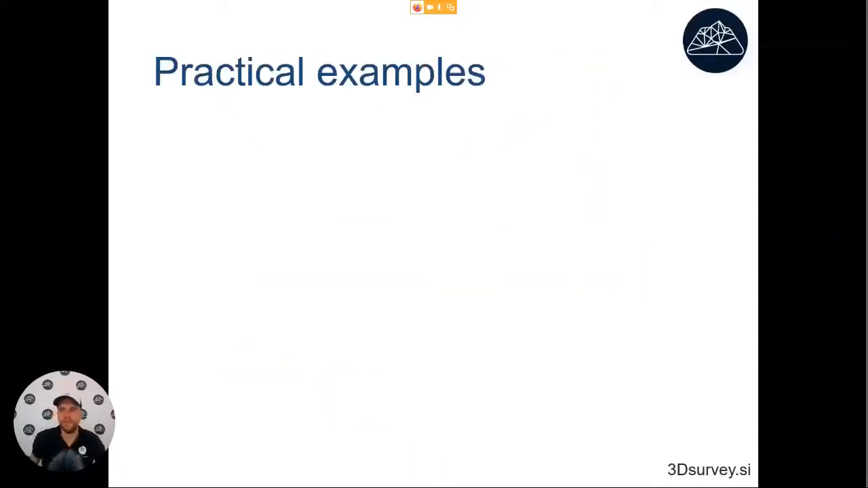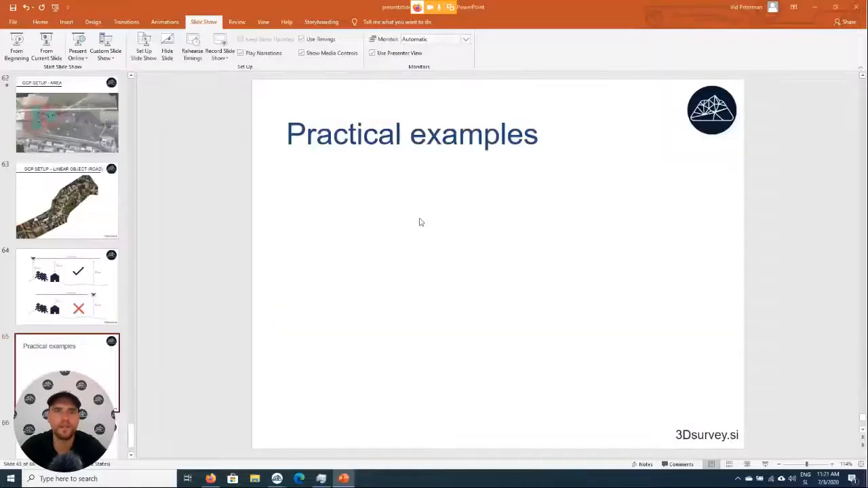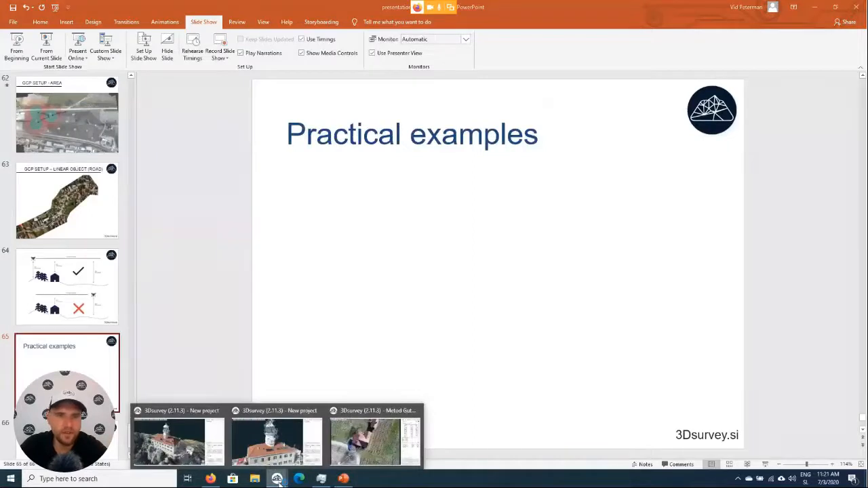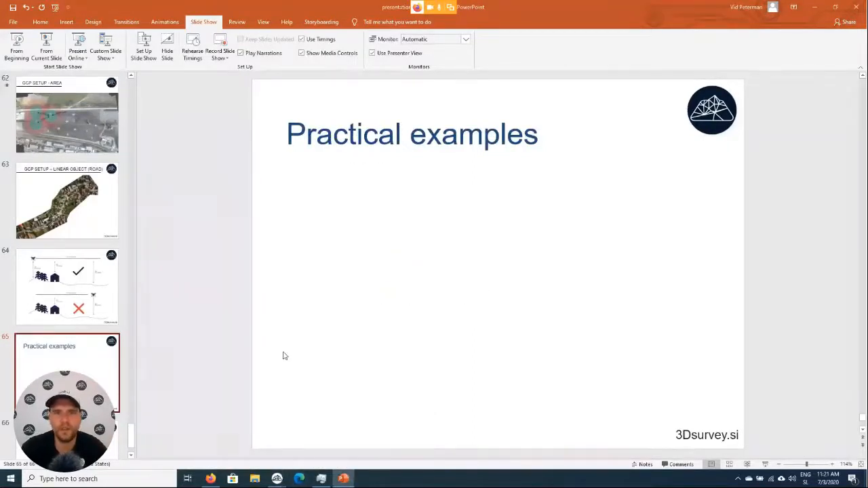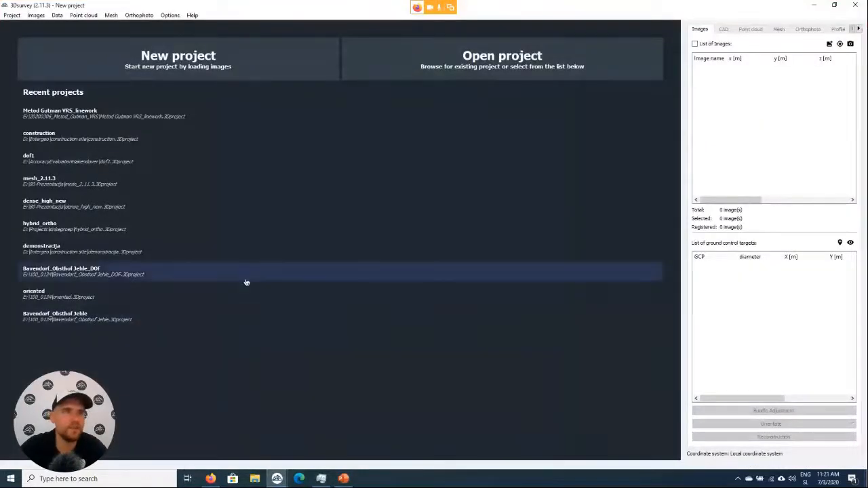Okay. So now we did the theoretical introduction. Now let's look in practice how processing a dataset works. So let me open here a new project, a new 3D survey window, and I have here a nice small project that I can process here in real time. So this is 3D survey.